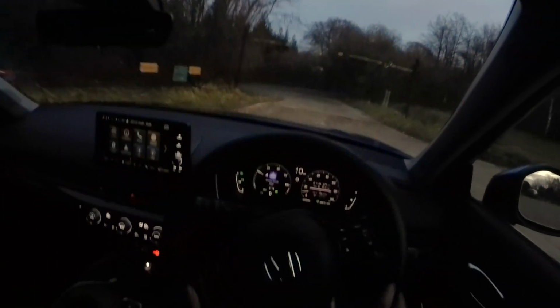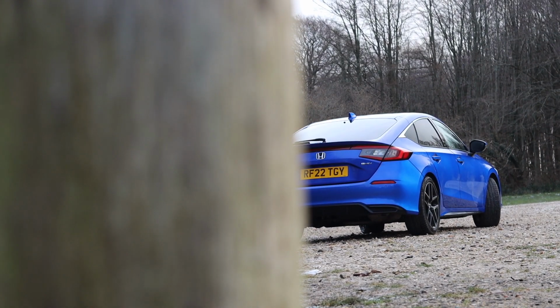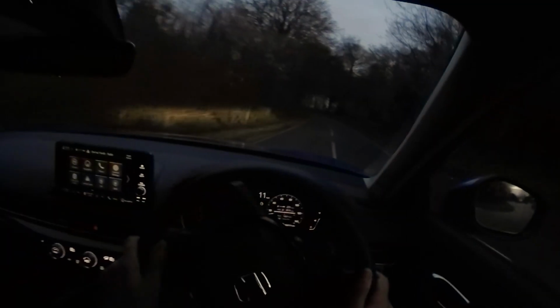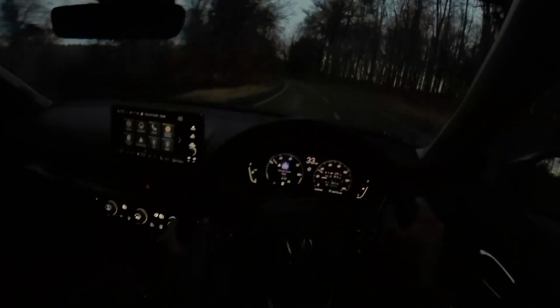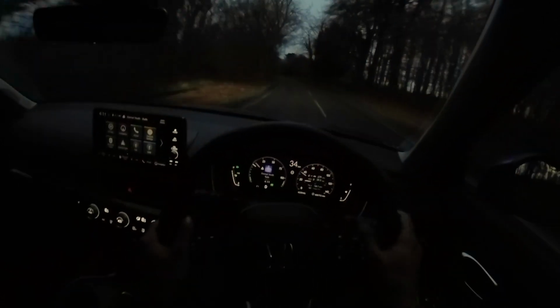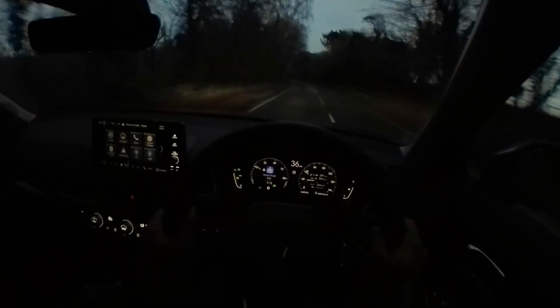Now, to talk through standard features, there are plenty on this car, and in fact, the only thing optional is the paintwork, which is the premium crystal blue metallic. Right, okay. Right, and we are good to go. So yes, the Advance has got plenty of kit to be getting on with. LED lights, 18-inch alloys which are wrapped with Michelin Pilot Sport 4 tyres, blind spot monitoring, actually I'll get onto the safety systems in a bit,